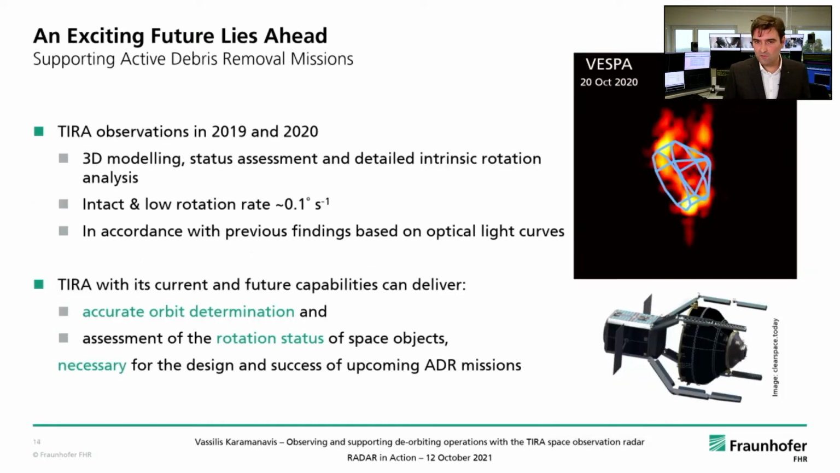With TIRA, however, we started already working towards this direction. We've performed observations of Vespa in 2019 and 2020, performed detailed 3D modeling, obtained status assessment, and detailed intrinsic rotation analysis. In the upper right corner here is an ISAR image of the object with a model that we have overlaid.